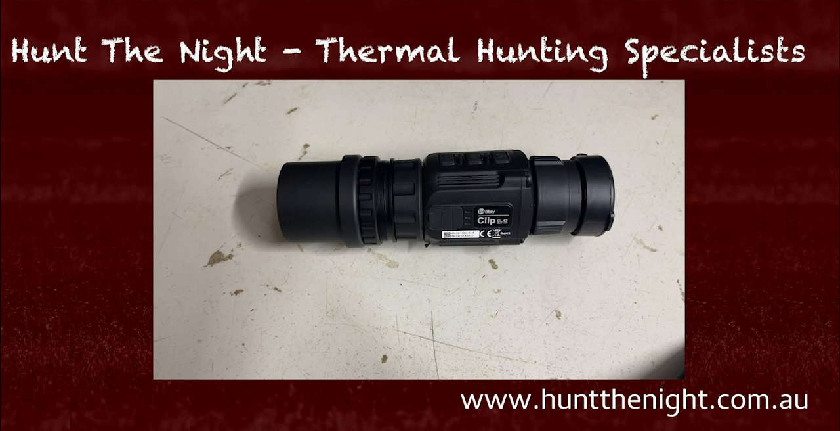And it's not just that. Maybe you've got a rifle you can't get a Picatinny rail for. There's a lot of them out there where you put the dovetails on, and you put a Picatinny adapter rail on top of the dovetails, and now you need a cheek riser and everything else. This does solve that problem. Yeah, I reckon it's pretty decent.